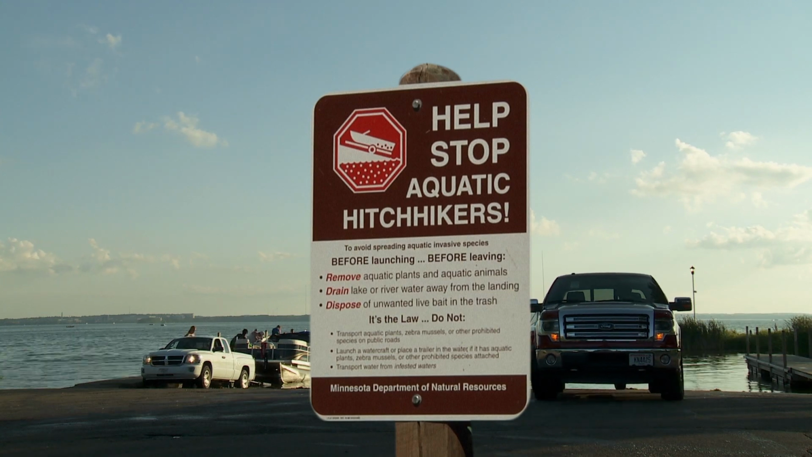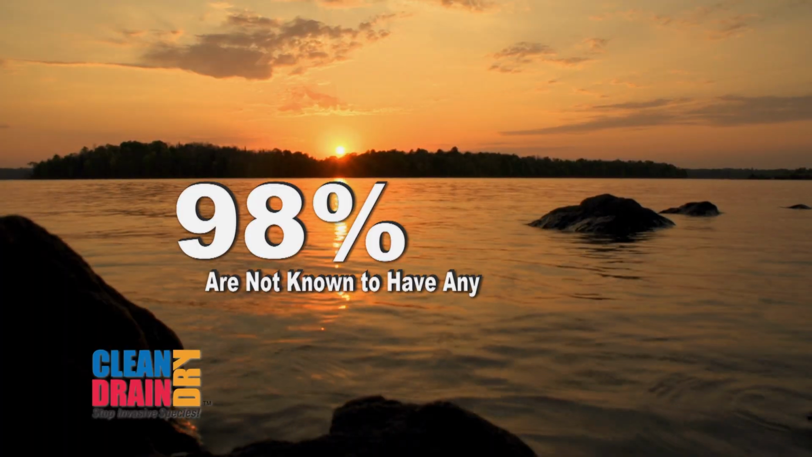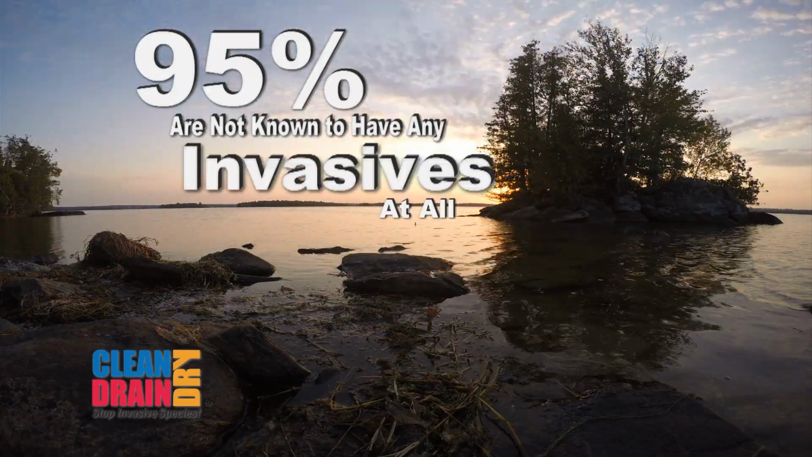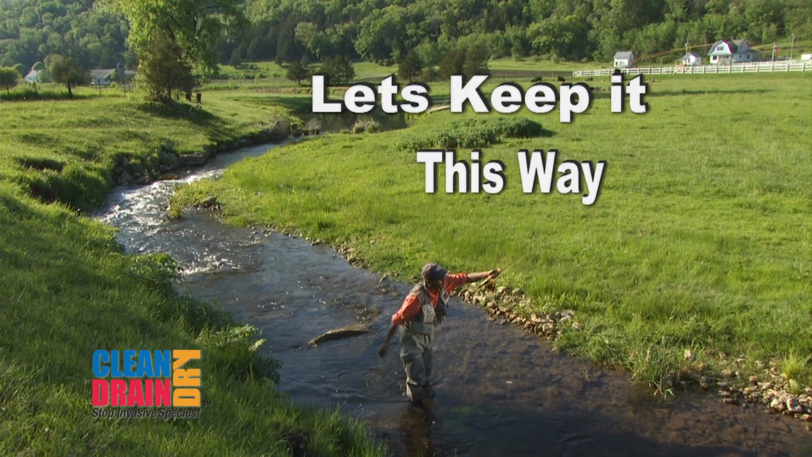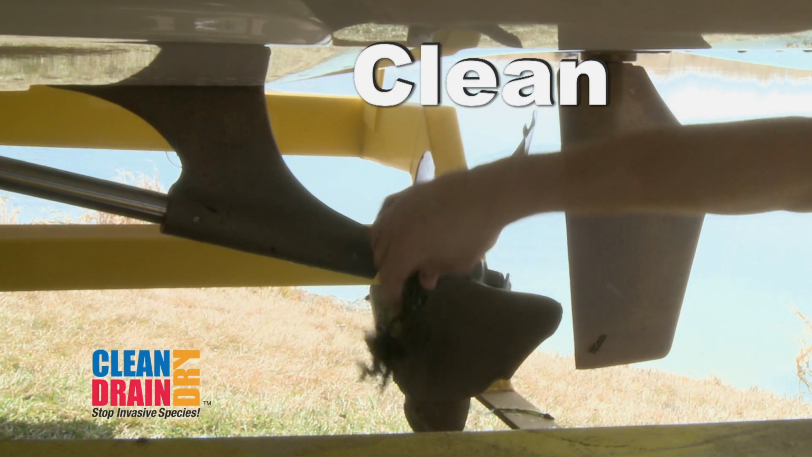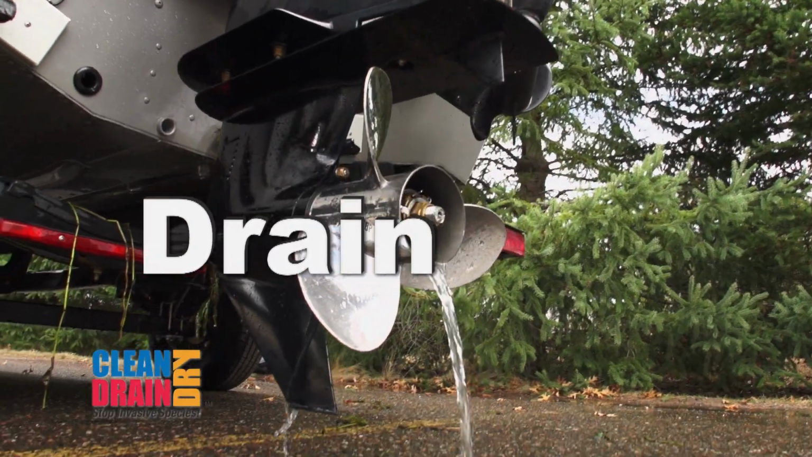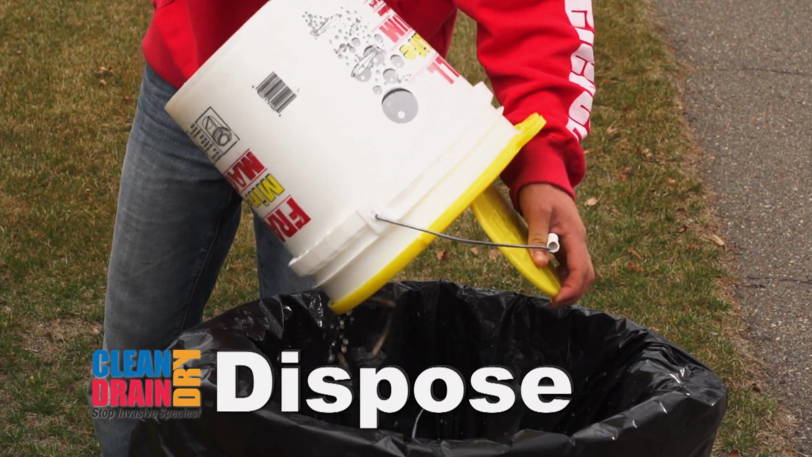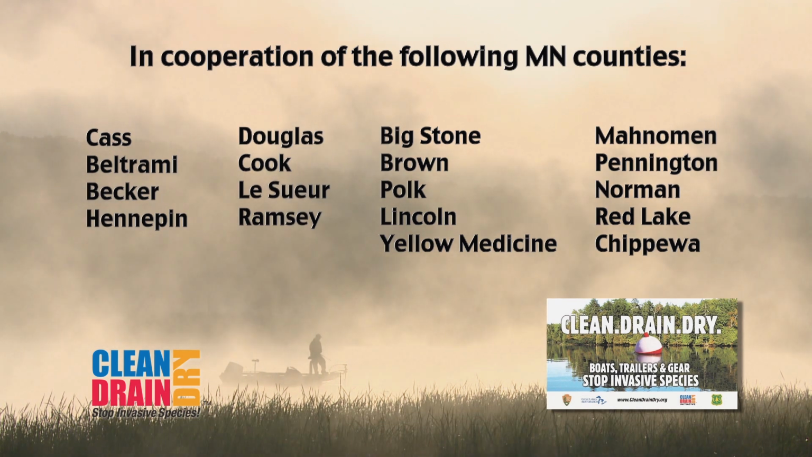Because boaters know and follow Minnesota's aquatic invasive species laws, 98% of lakes are not known to have any zebra mussels. 95% are not known to have any kind of invasive animals or plants. Let's keep it this way. Clean aquatic plants and animals from boats, trailers, and equipment. Drain all water from watercraft, including the motor, and keep drain plugs out during transport. Dispose of unused bait properly. Together, we're preventing the spread of aquatic invasive species in Minnesota.